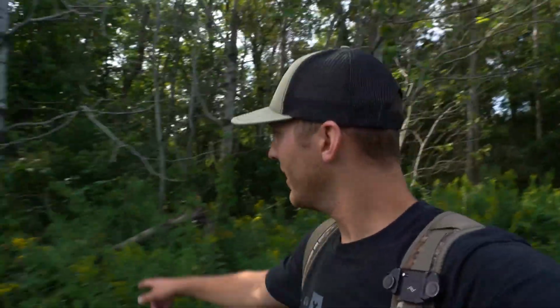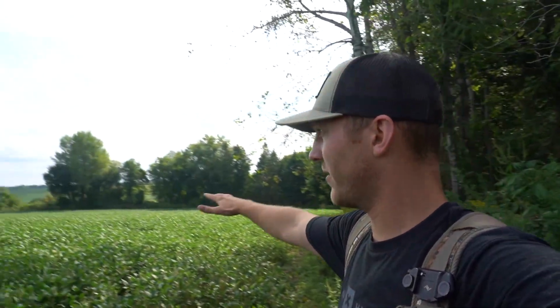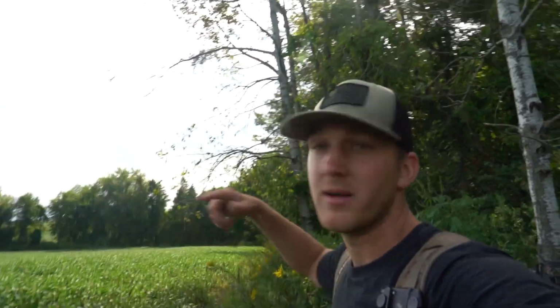This one is the most hopeful because it's right on a field edge. You can see all the soybeans over here, and all these tops are clipped and everything. So got this camera right here behind me, and it's kind of shooting out all over here. So let's see what's on there.